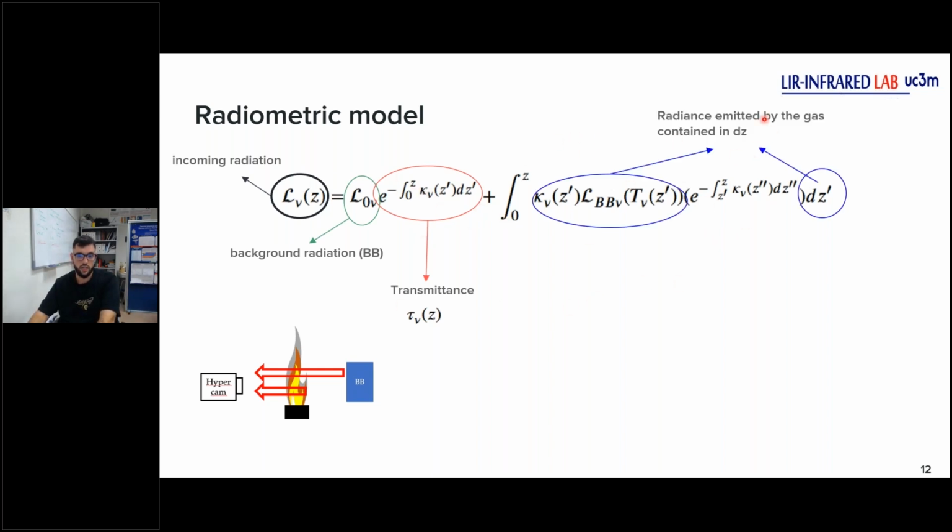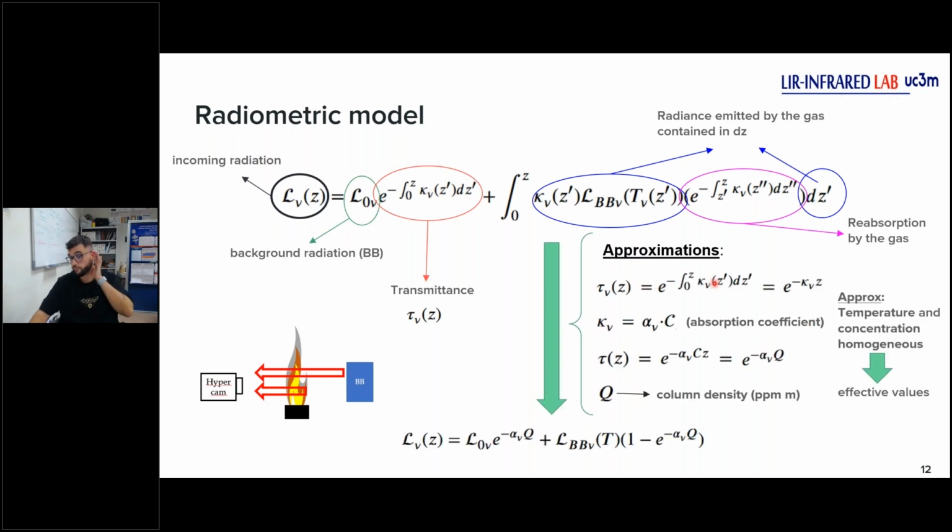The next term is for the radiance emitted by the gas, and the purple term is the radiance absorbed by the gas itself, because here the radiance starts and gets absorbed by the gas itself, and then by the medium, and arrives at the detector. With all of that, we can talk about the approximation.